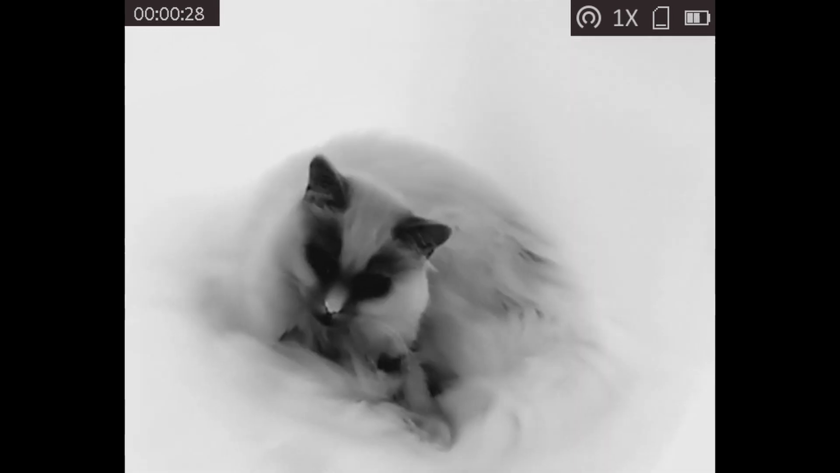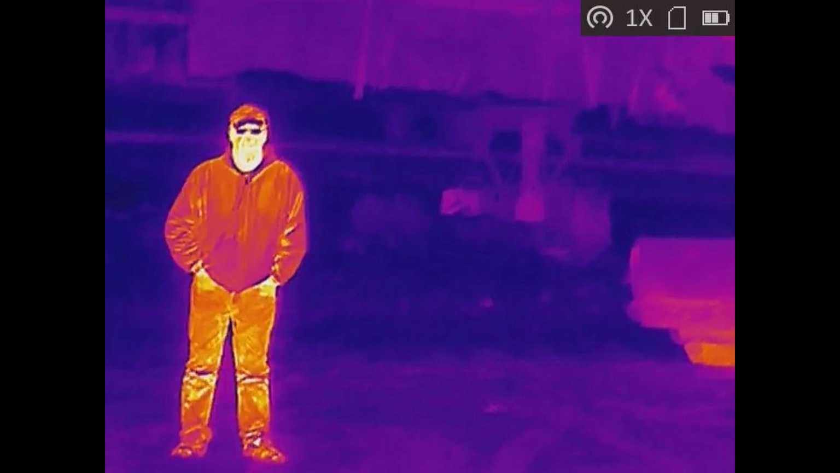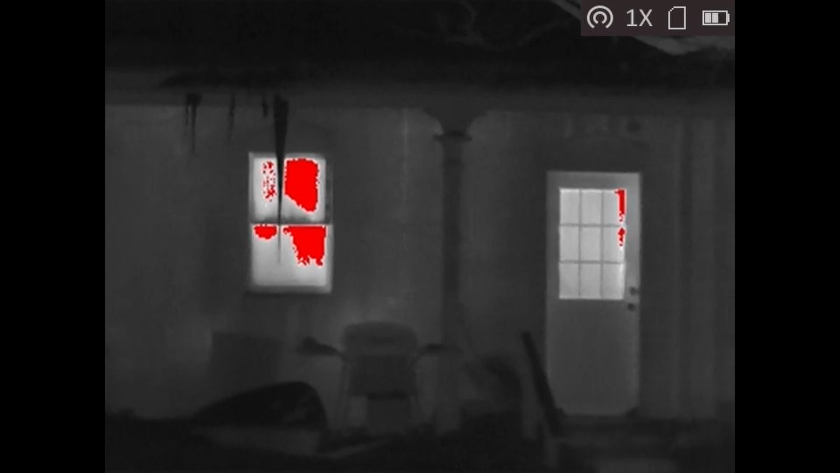And then we're going to end it on some pictures. This is black hot, just a picture I took of my dad. Here's a white hot, similar picture, just to show you the difference. There's going to be a fusion coming up. And then we got the house. You can just see where the heat is coming out the windows and around the door, and also around the chimney.